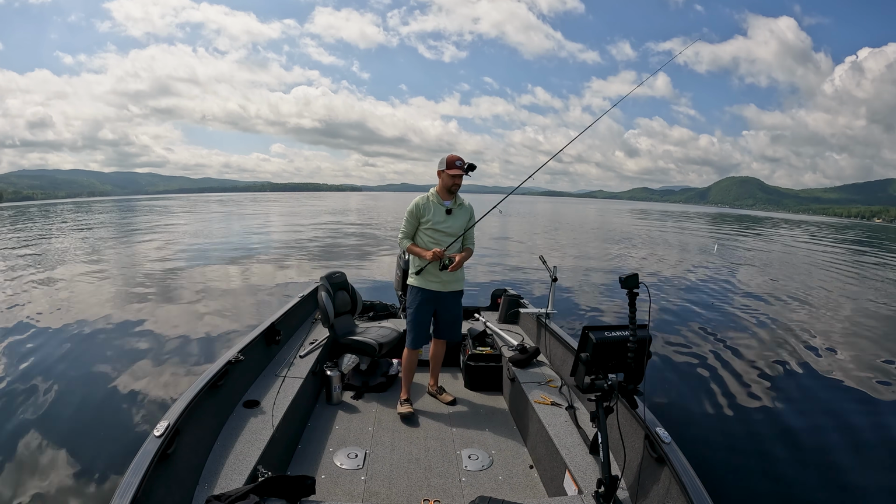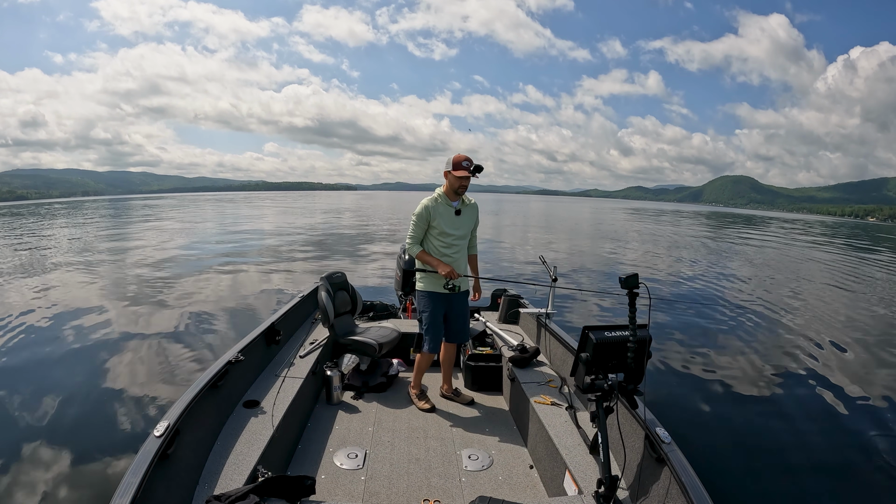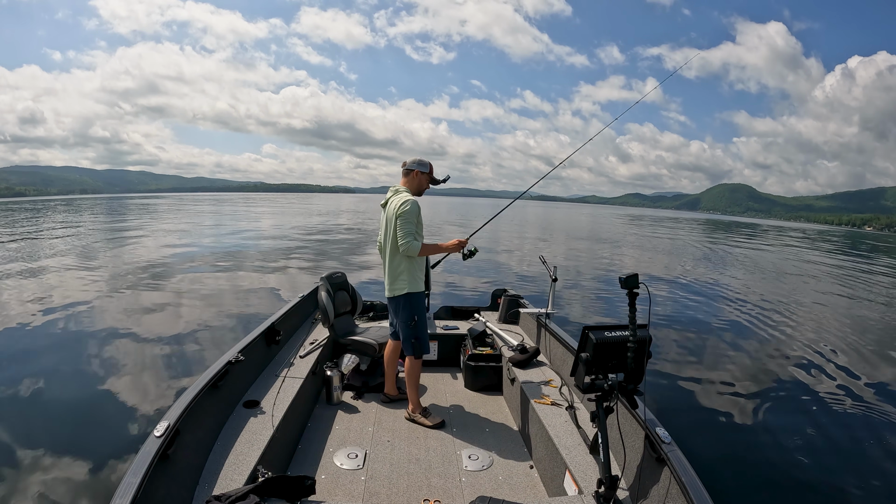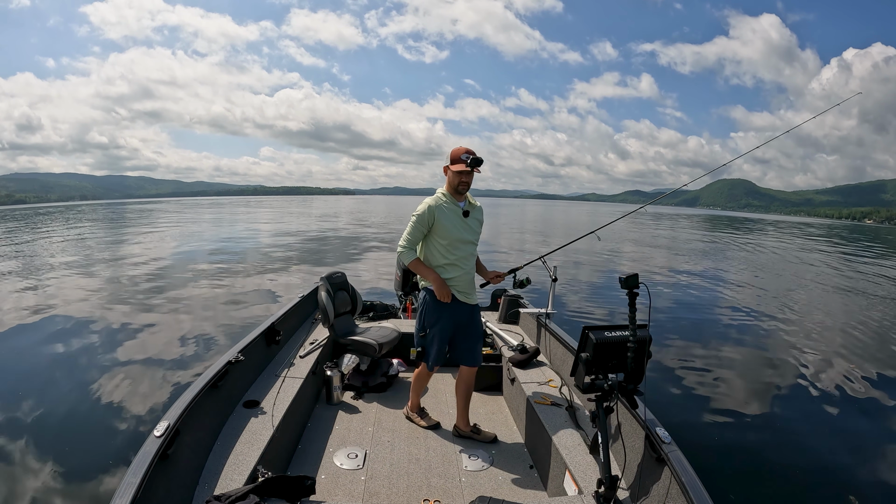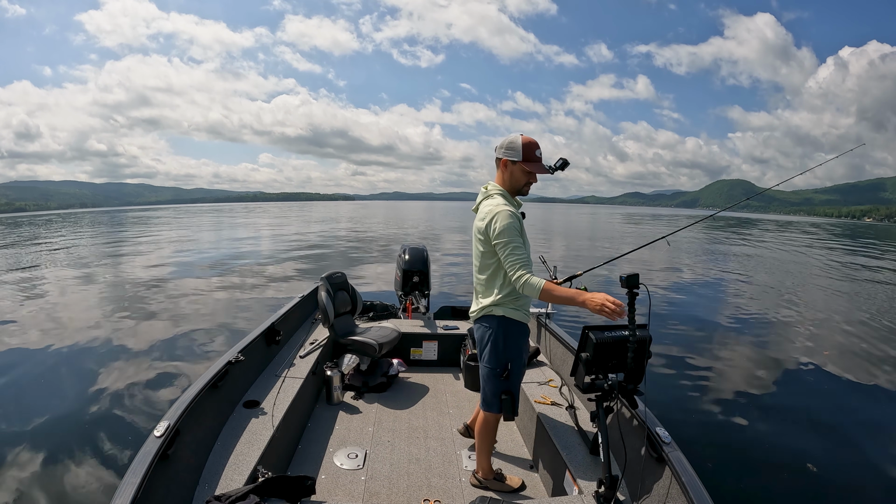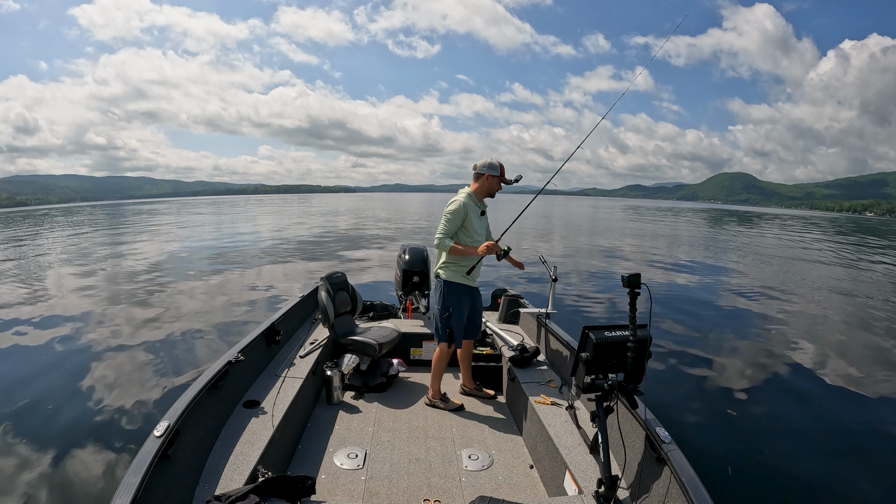Right now we're on top of some really rocky structure, so I'm not going to pitch it out. I'm just going to vertical drop it, because if I do pitch it out, it's going to get hung up in the rocks. Doesn't mean it won't get hung up when I vertically jig it, but less likely.